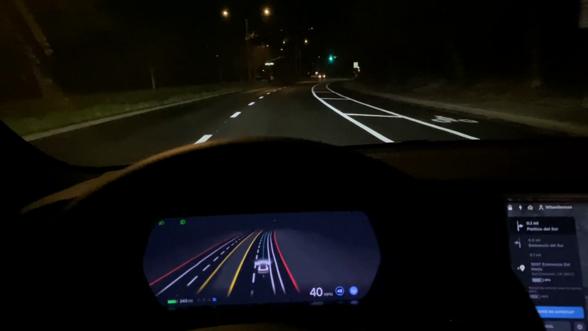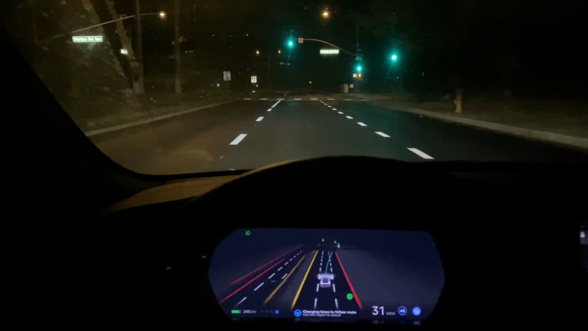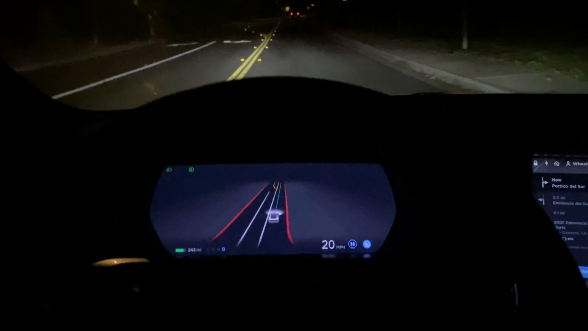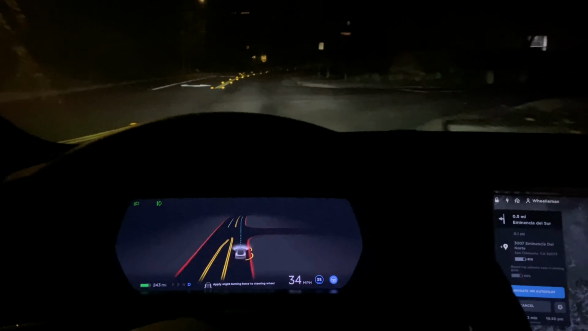So really nice left turn there, no issues. We've got a right turn coming up here. I like how it's slowing down. I wish, is it gonna get to the, yeah. So I wish it got a little bit sooner into that, I'd call it bike lane area, but it was perfectly fine for what it was.